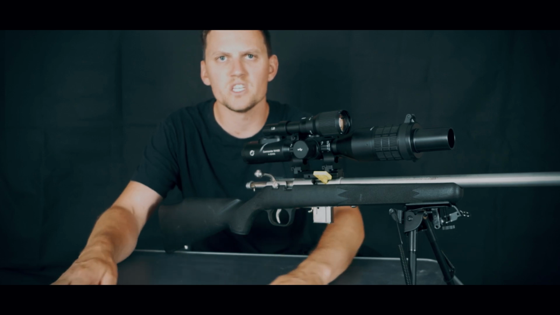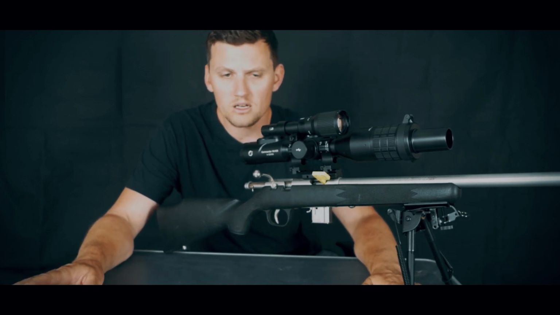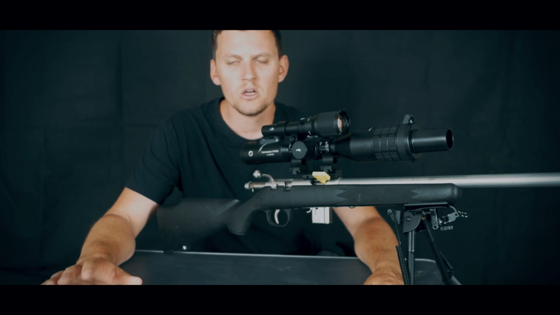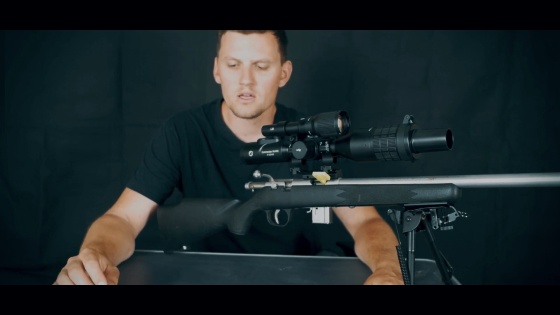Some of the features of this scope, to be honest, it's got a lot, and I would really suggest that you go to the website and have a good look. But I'll go over some of the ones that stick out to me. I like the features listed on the website because they're very detailed. A lot of the Chinese manufactured products have details missing, or there are just things that don't quite look right, but this is not really like that.